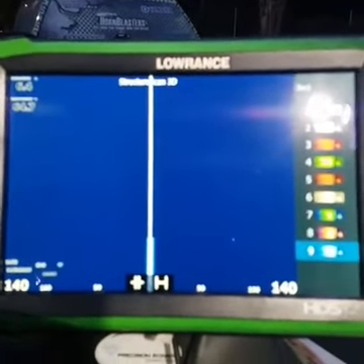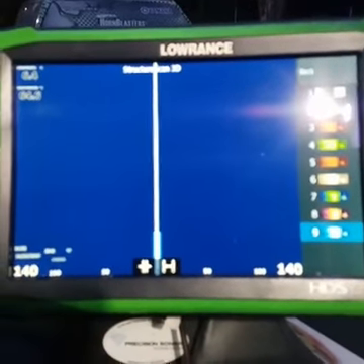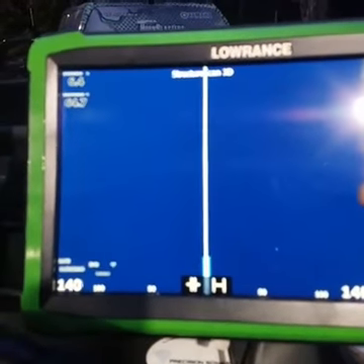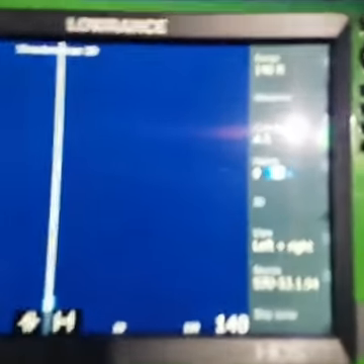Number 9 is the palette that I actually use 99.9% of the time. That's the palette I would keep it on. You can flip between the two and see right away the difference in picking up fish and being able to watch everything.